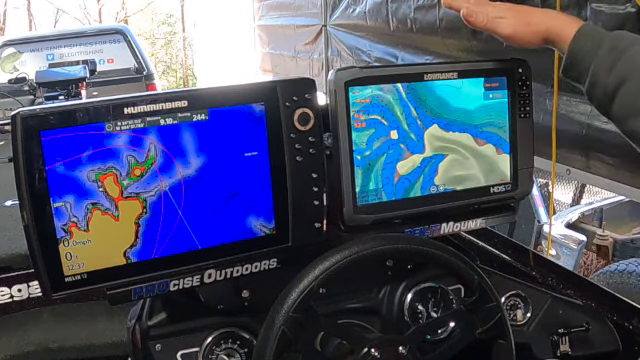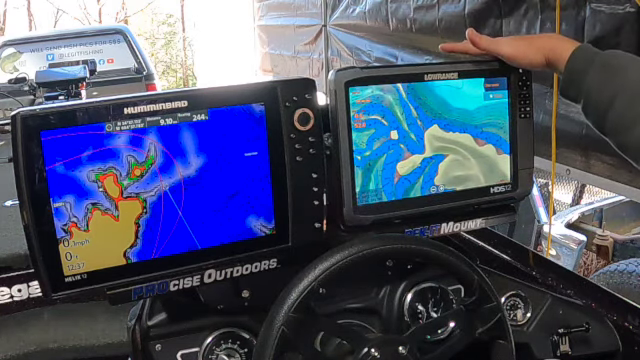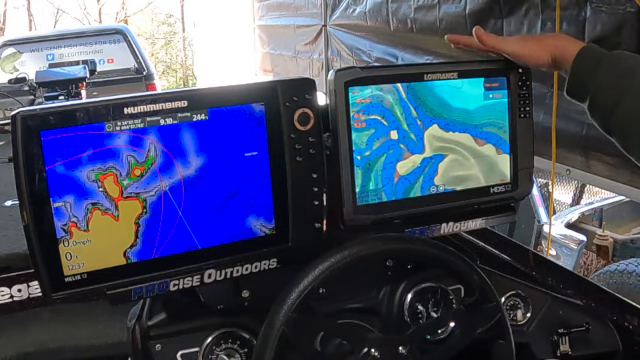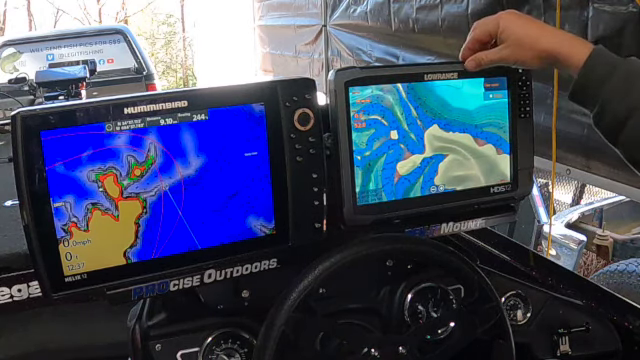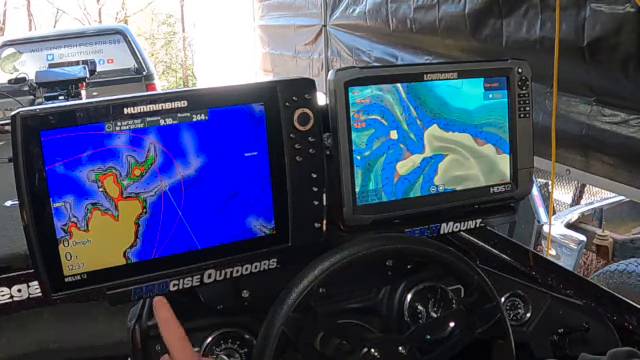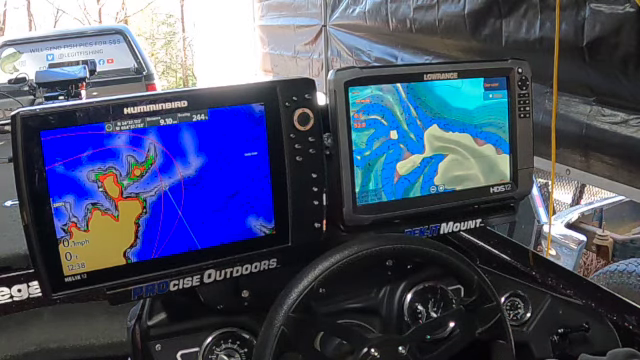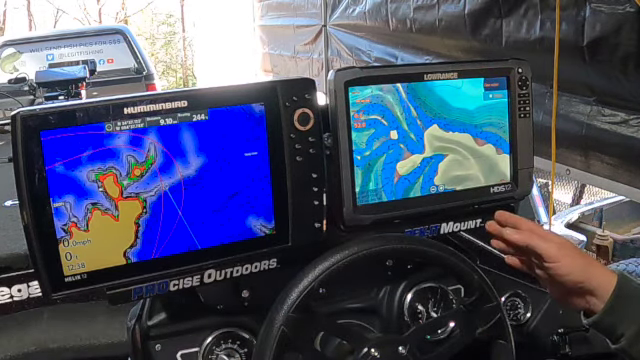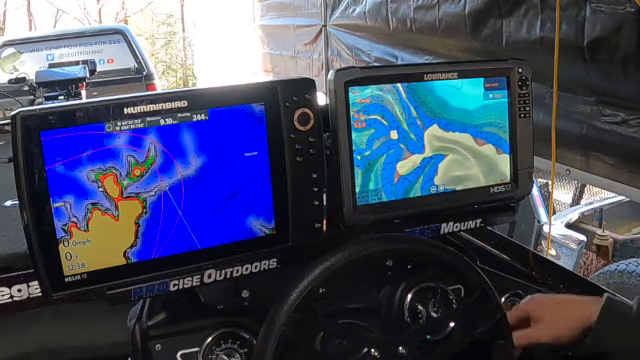Gen 4 Humminbird, Gen 3 HDS. These are pre-live units, pre-carbon units. This unit right here is quite a few years old at this point in 2024. The processor in this Lowrance is a lot faster than the processor in this Humminbird. Every now and then, it doesn't happen that often, but I can outrun the map on this Humminbird unit, while this Lowrance unit is just steady. It keeps updated. I can see a good ways out ahead of me.